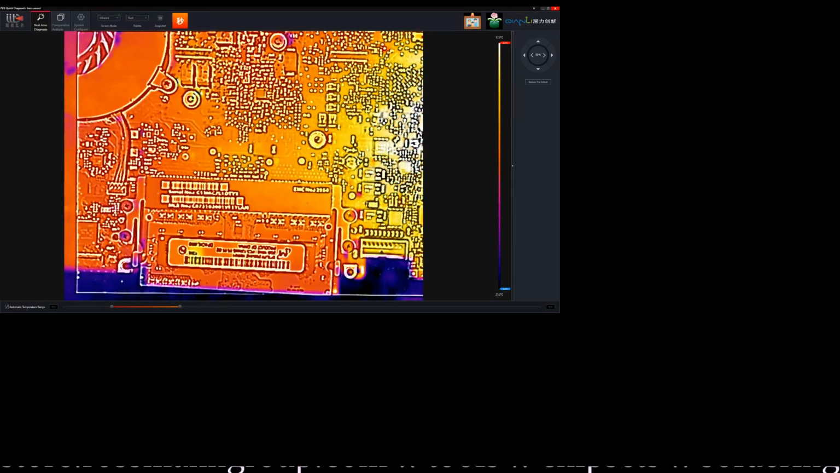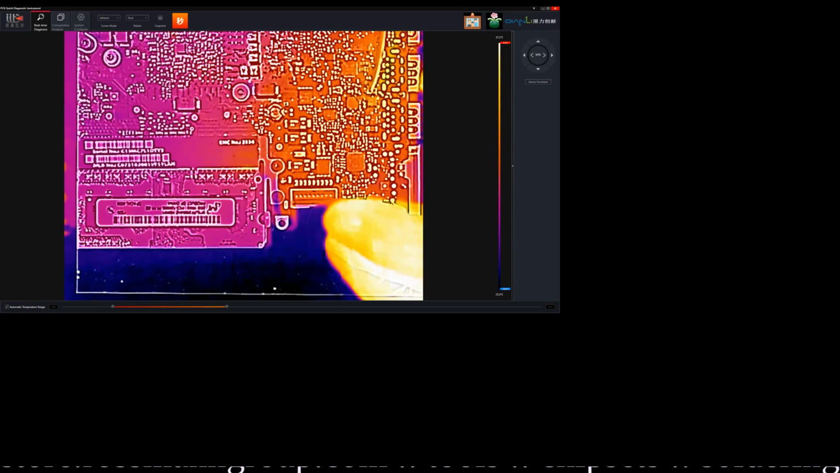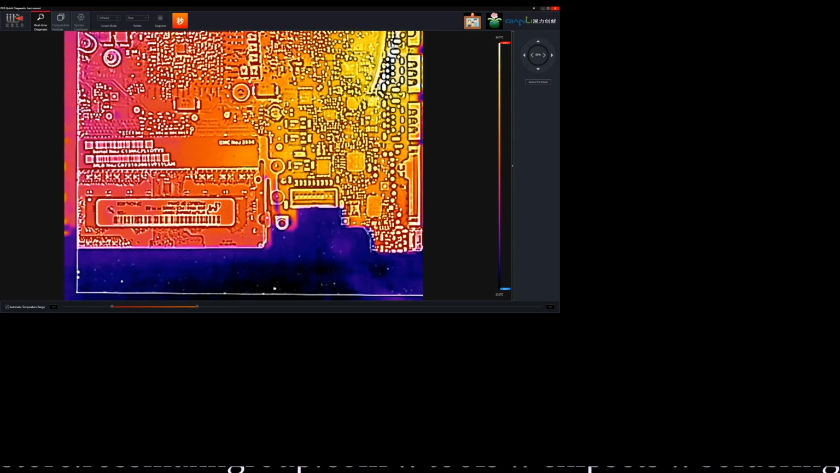So, I haven't put any voltage in. And obviously the area with the wire is warm because I just used the soldering iron on it, but that is not necessarily indicative of anything being wrong.